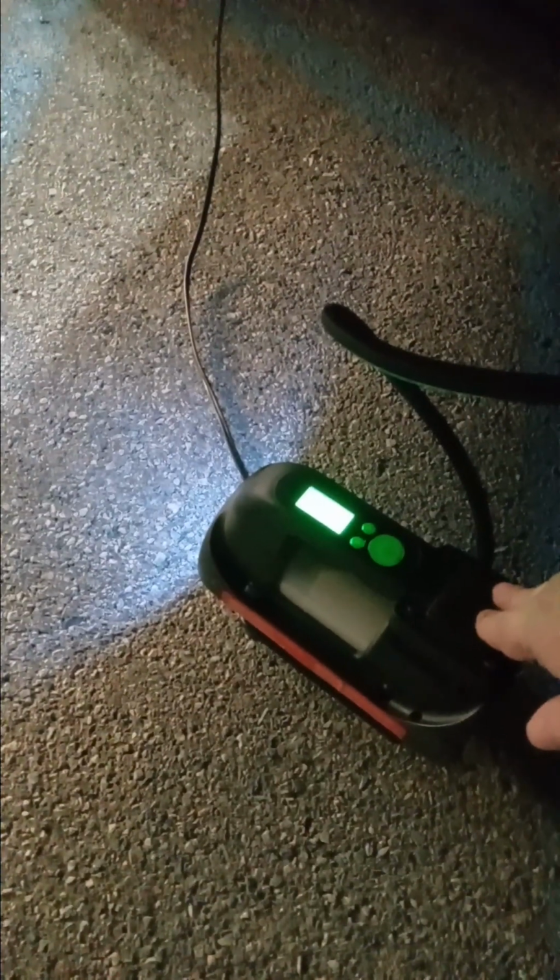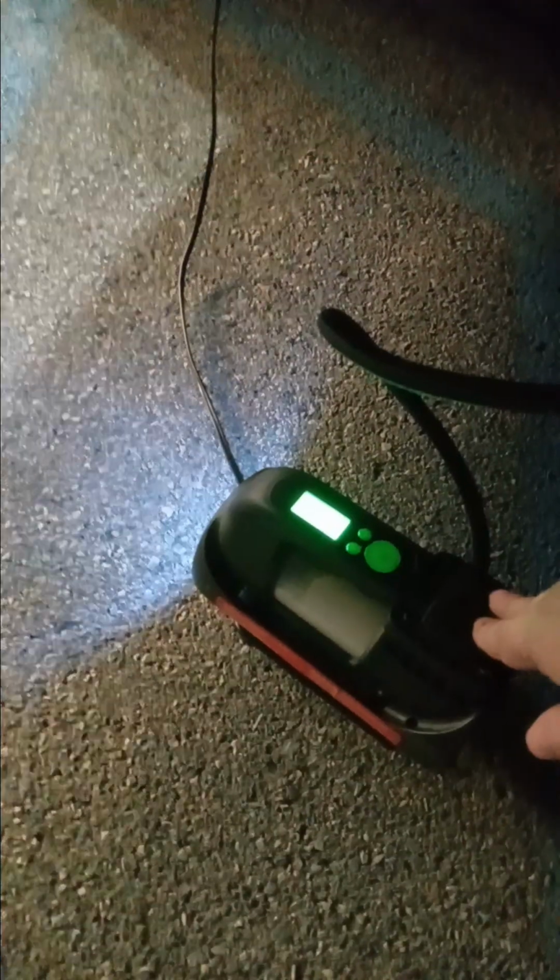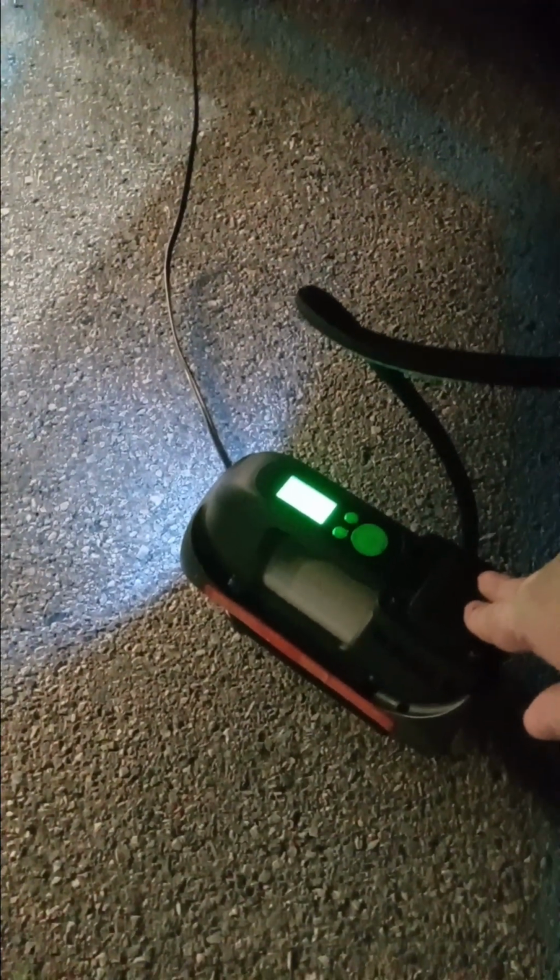There's 35. That took about 2.5 minutes to get it up there from 19 to 36. We just hit 36 and it'll shut off automatically. There it went. See what I mean? Good little pump. And then we take that off and then we'll put her cap back on.